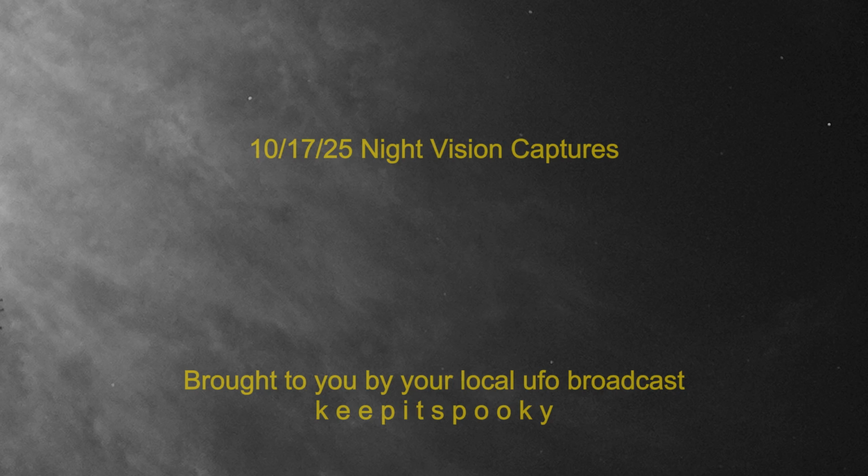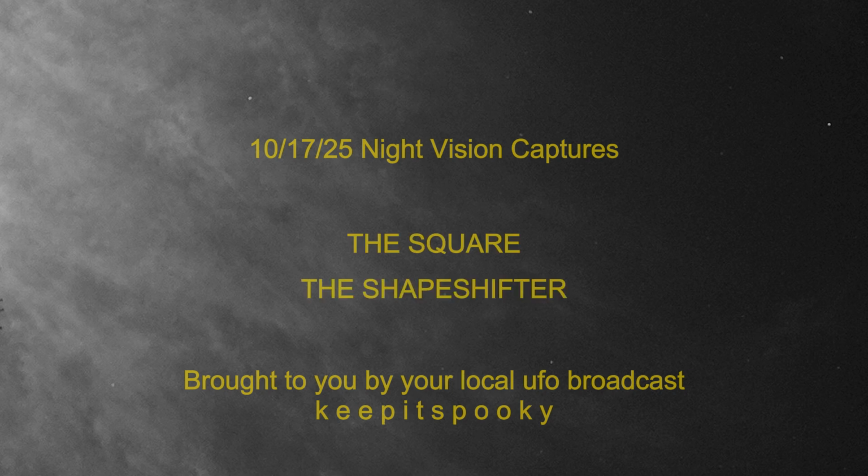Okay, I have two new captures to share. I like to name the fun things I see in the sky, so the first capture I'm calling the square, and the second one I'm calling the shapeshifter. Now, the first thing I should say, the square definitely sounds like a plane.